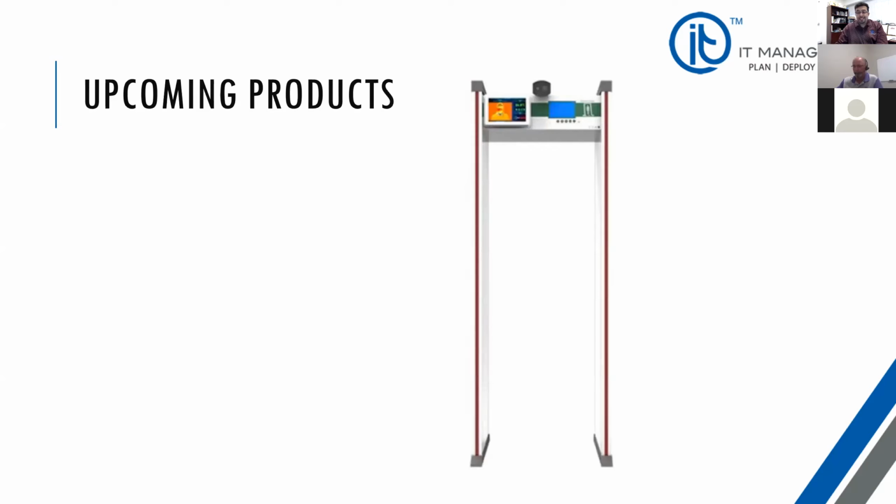This device we are looking at probably around $8,000, but we are still doing some testing in China, seeing what the limitations and capabilities are. So we are still spending a little bit more time.